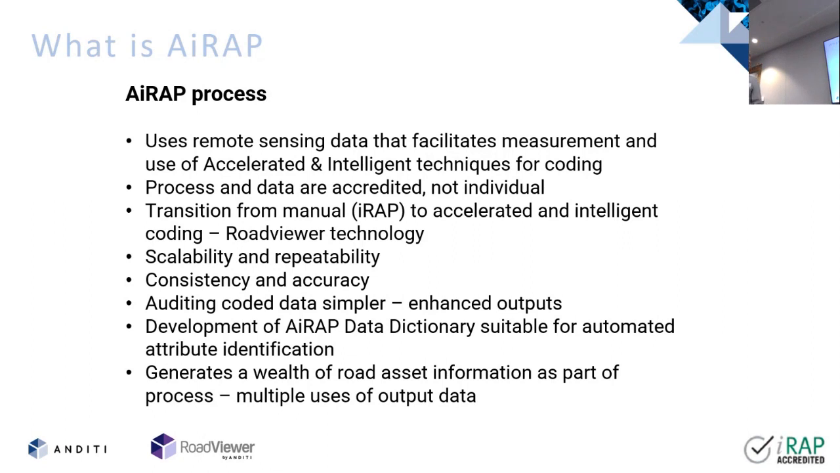From an AiRAP point of view, the scalability and repeatability, once you've built all those codes up, you can do it on a consistent basis. It takes time. And the consistency and accuracy is quite high in that space as well. Auditing is a lot simpler. We can actually generate shape files and show where the key features that were picked up are, et cetera. And so from an auditor, rather than having to go into an Excel spreadsheet and go back and revisit and do all that, you can just scan over that data pretty quickly. And using some of the tools we've developed, you can actually view it and pan along in that space.